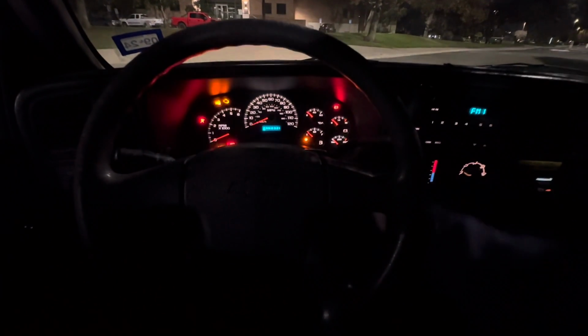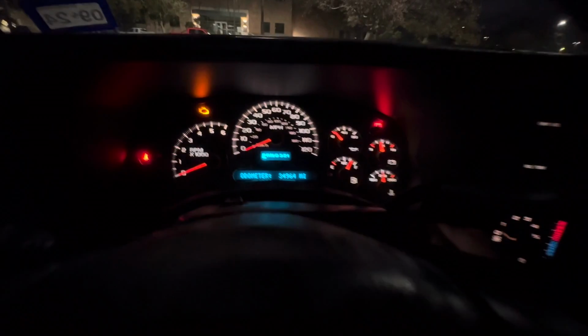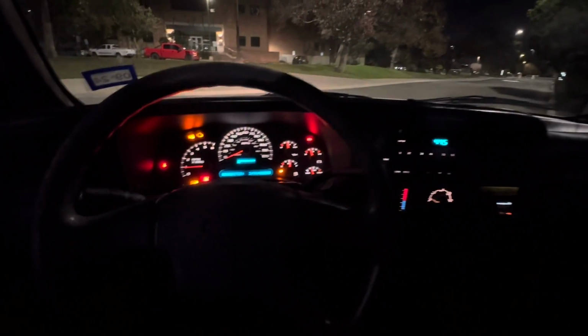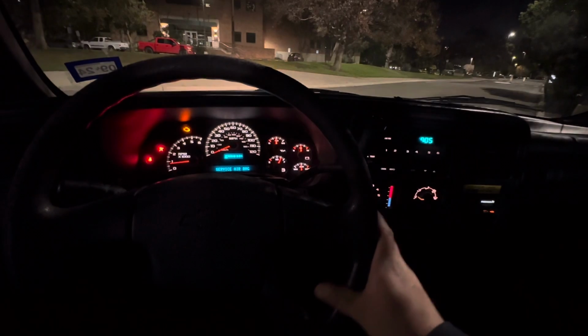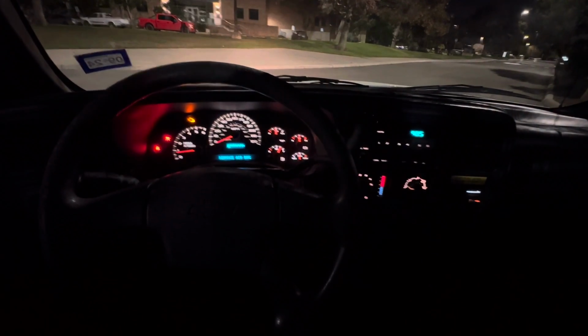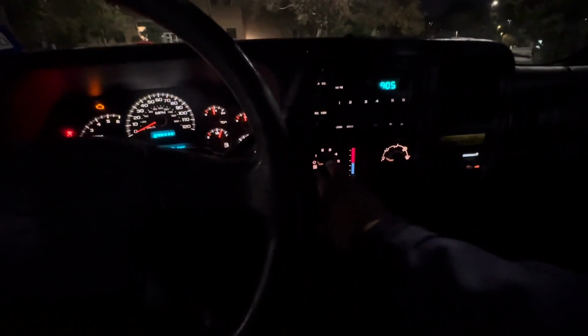Alrighty, guys, guess what I'm driving today? Oh, sorry about that. Let's go. Guys, if y'all didn't know, this is my favorite model year of truck to drive, the 03 through the 07. I don't know what it is about this interior. It just kills me. I love it too much.